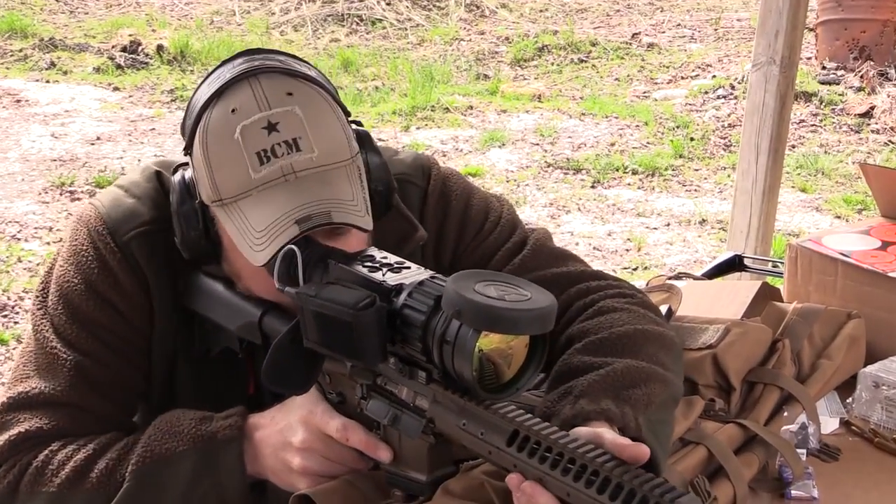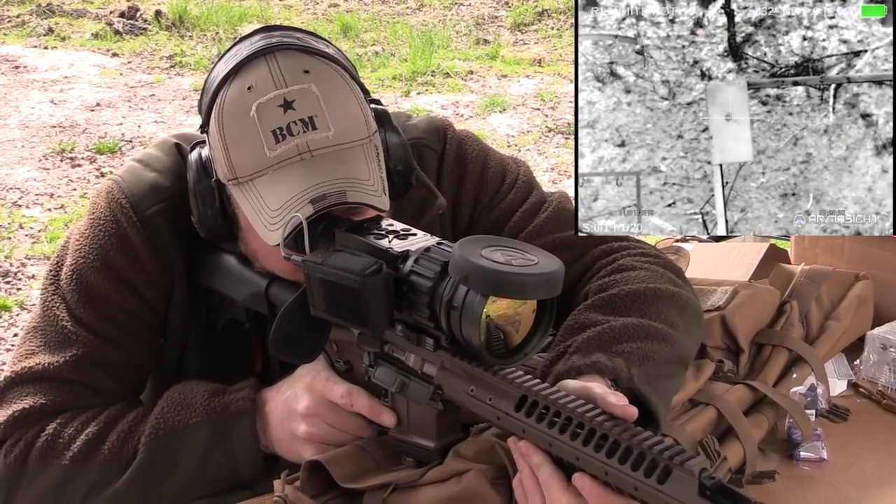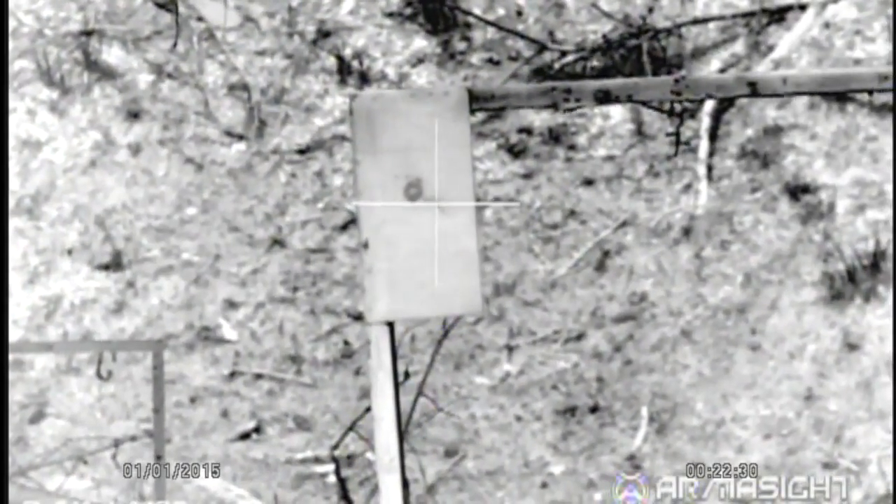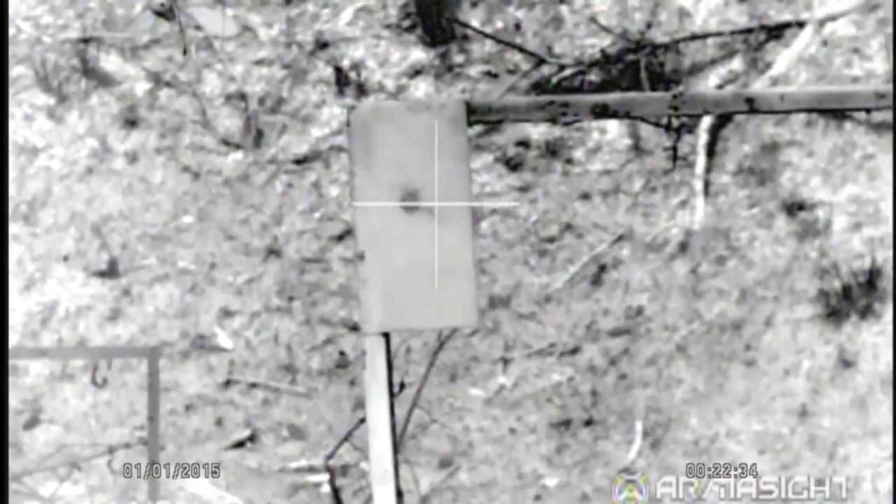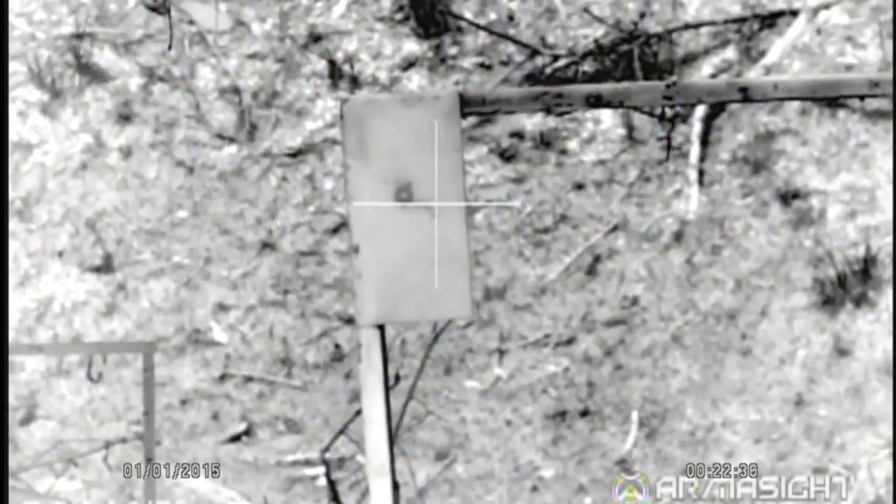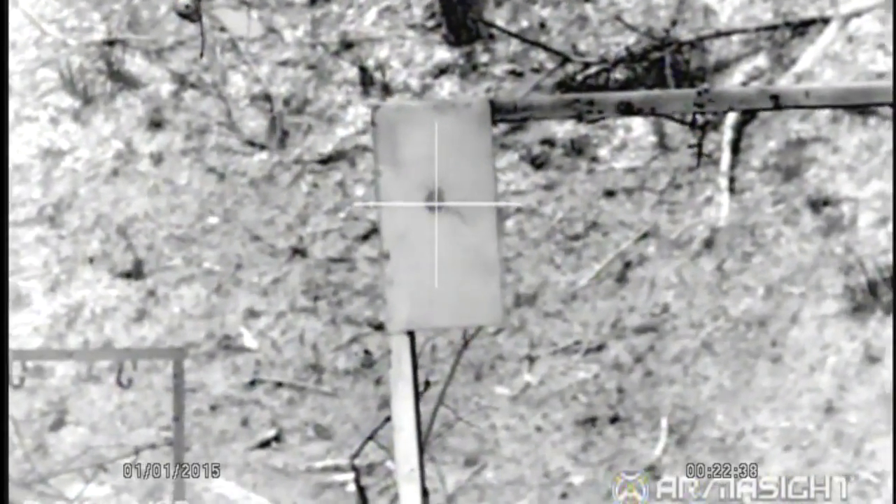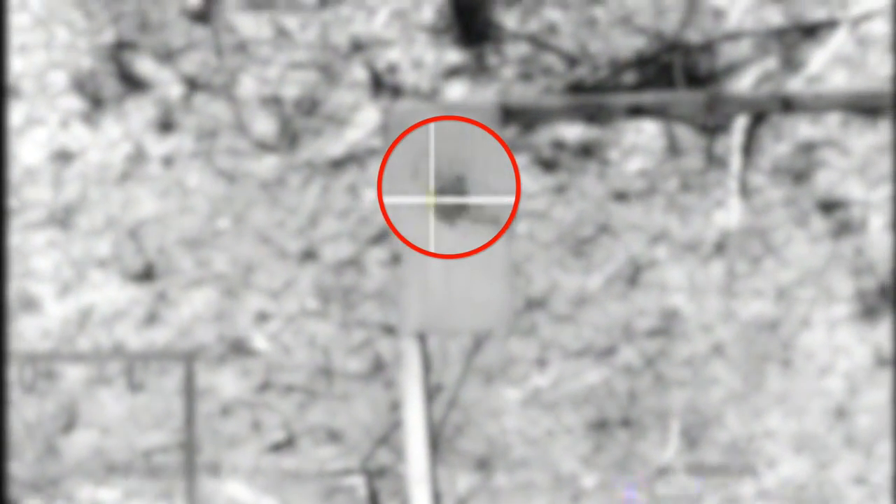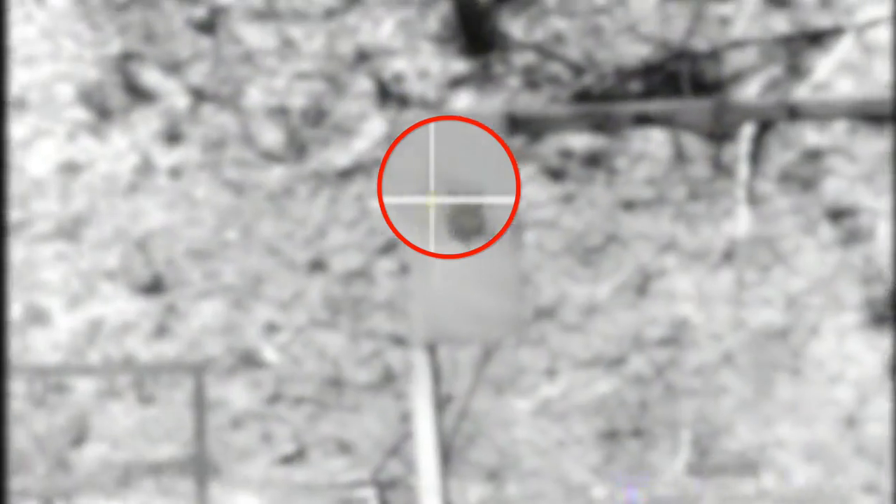And it has some bullet holes around it, which you can see clearly. This group that I'm pointing the crosshair at right now is the group I just shot with some 90 grain Federal stuff. Actually, no, you know what, yeah, that was the 90 grain Federal stuff. All right, so now you can actually see the center of that little pasty. You can actually see the diamond. All right, that's how much clarity this thermal has.